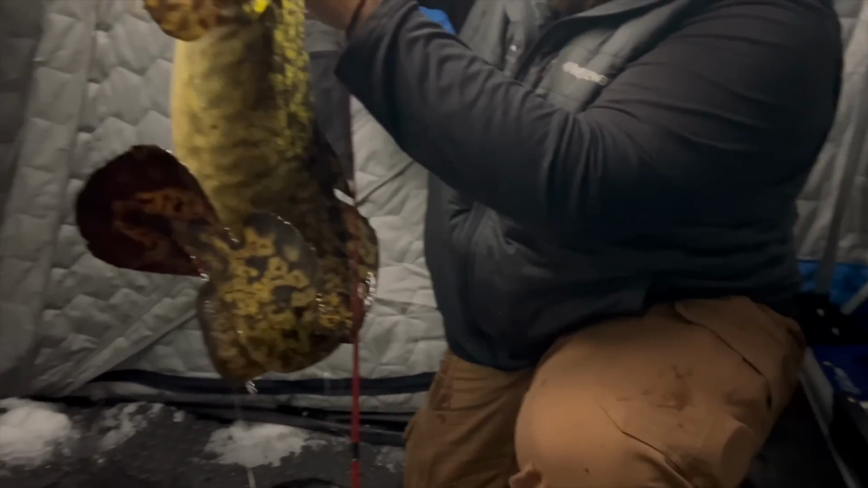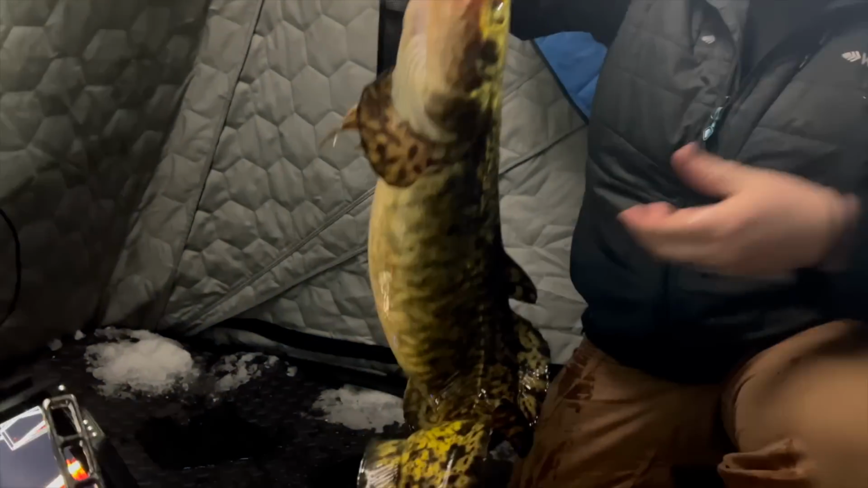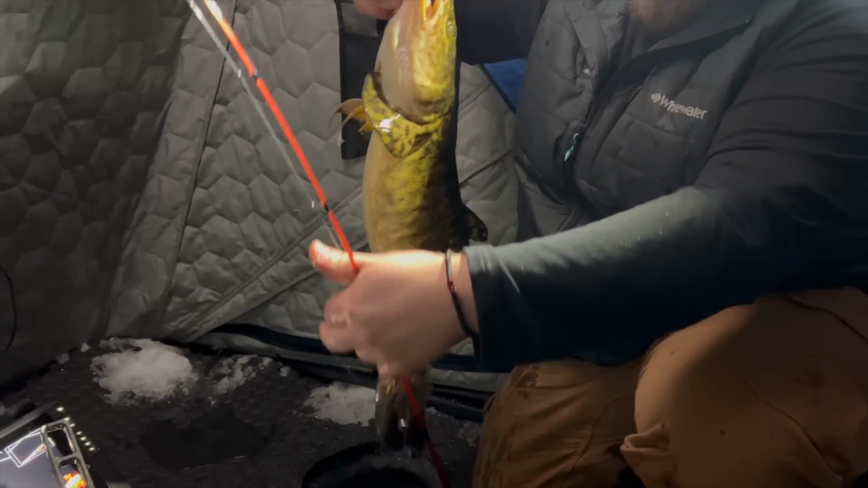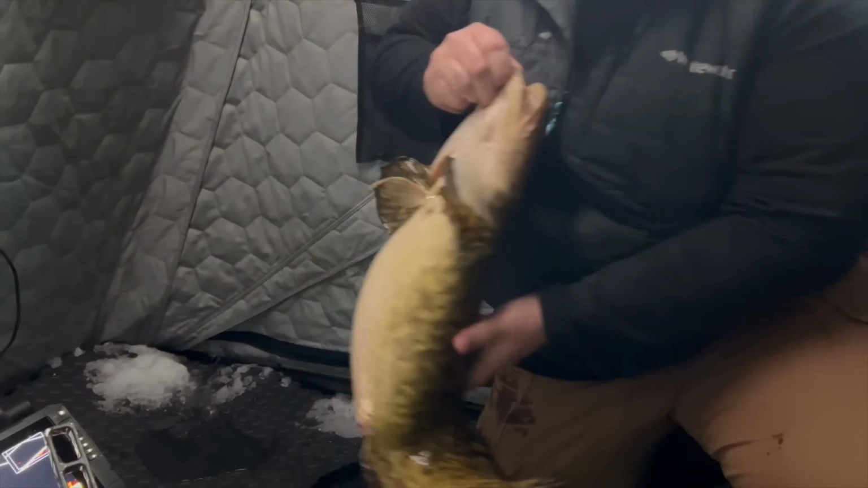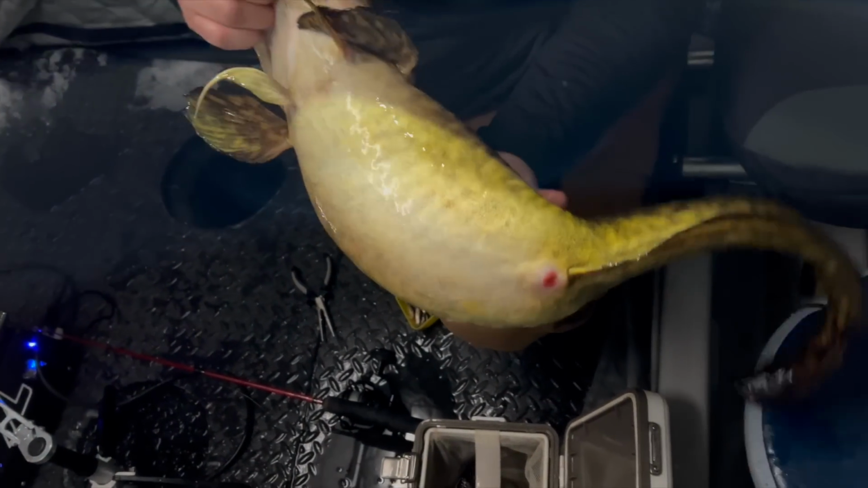Dude, I got a mess going on here, but there we go. What is it on? I can't see. Oh, it's wrapped around the tail. Look at that fish. It literally has mud or clay on its belly.